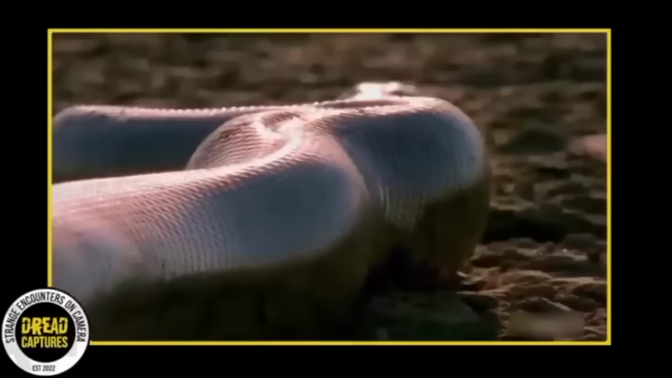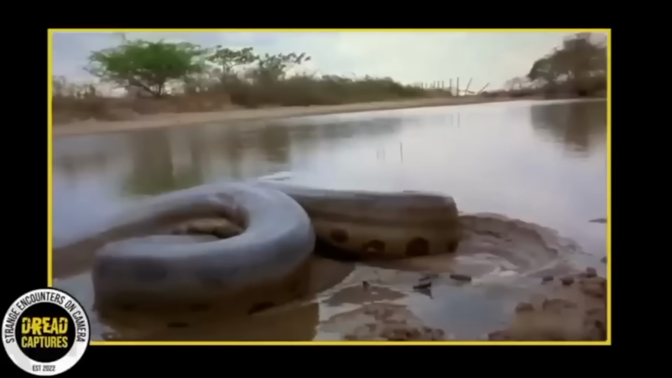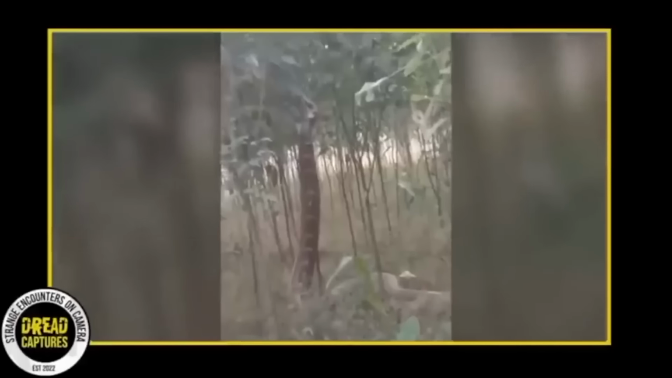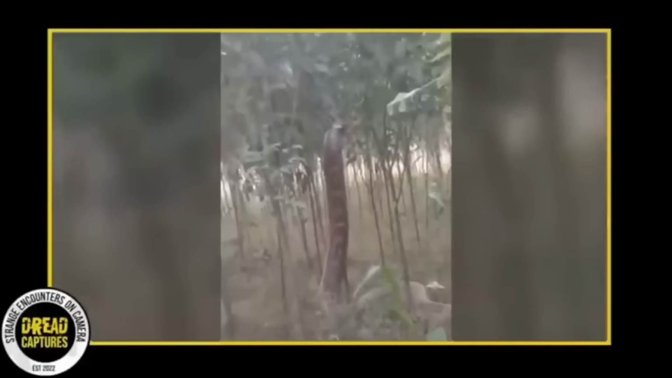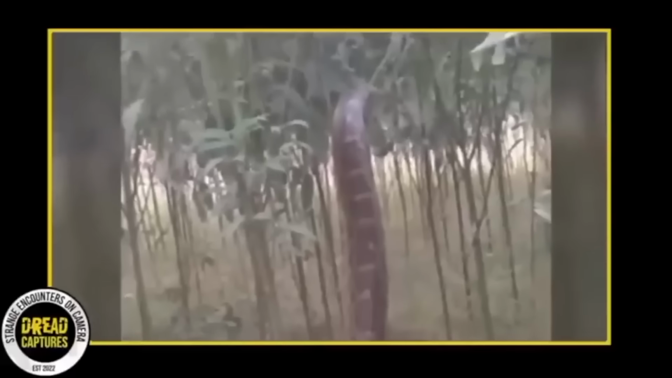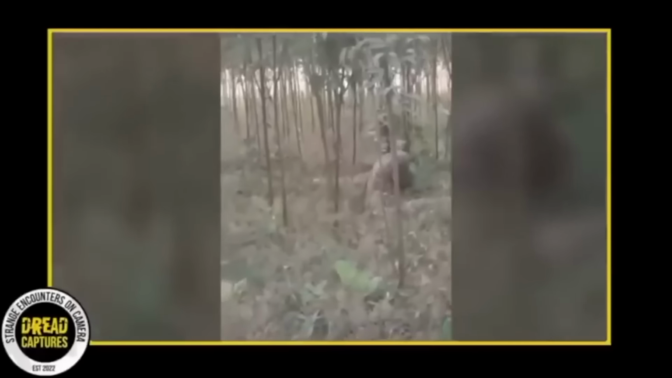Capable of stretching up to an astounding 30 feet in length, the dimensions of anacondas are extraordinary. A striking example of their magnitude was caught on a trail camera, showcasing the immense power of these creatures. In the recorded scene, an anaconda tries to scale a tree, but of course the tree can't handle the weight of this massive serpent. I mean, this thing looks like something out of a movie. You can't help but be amazed by it.